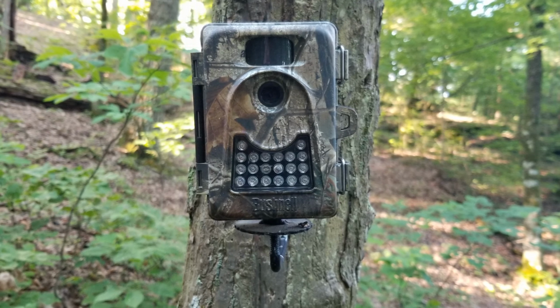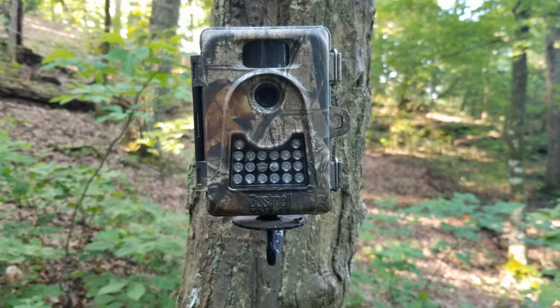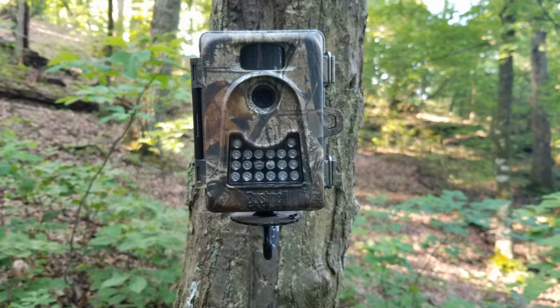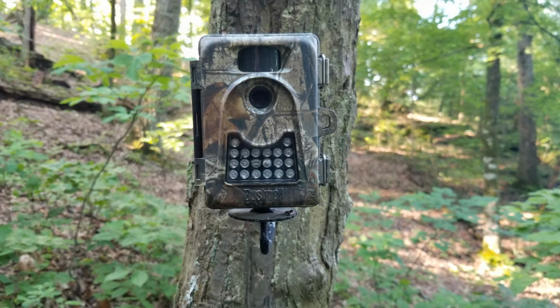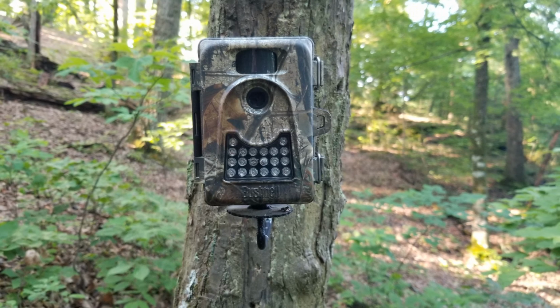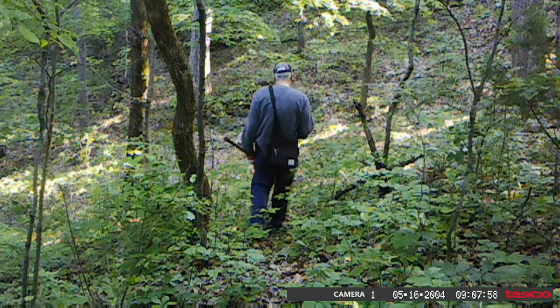Now keep in mind, if you're on public land, you gotta hide these things pretty good, because if you don't, other people will be walking by them and see them and they'll steal them. I've had that happen to people, but not to me. You can barely see them, recognize them, unless you just happen to walk right up on one.